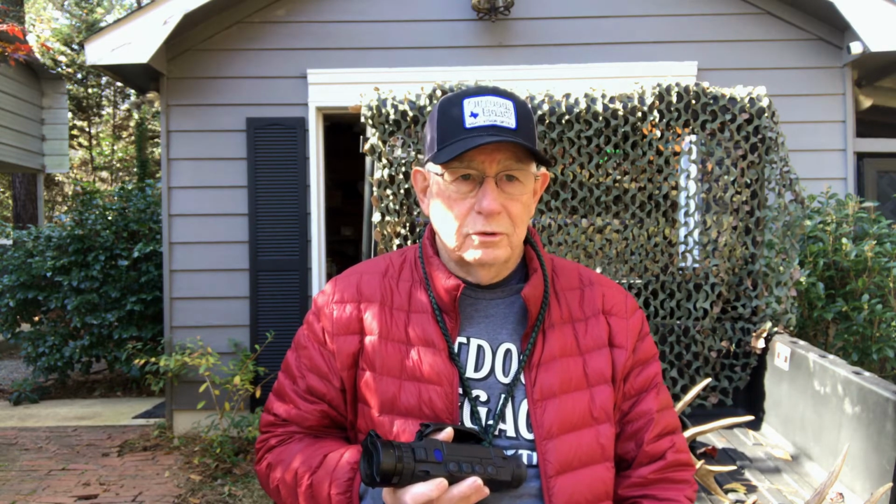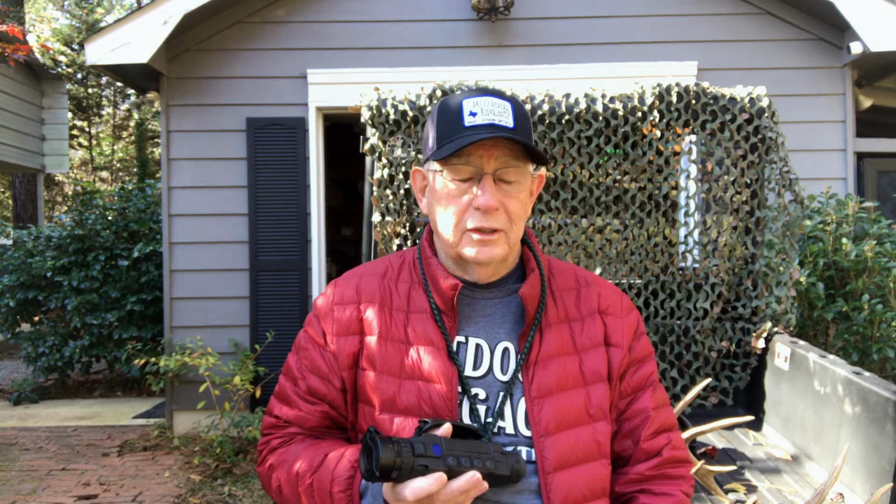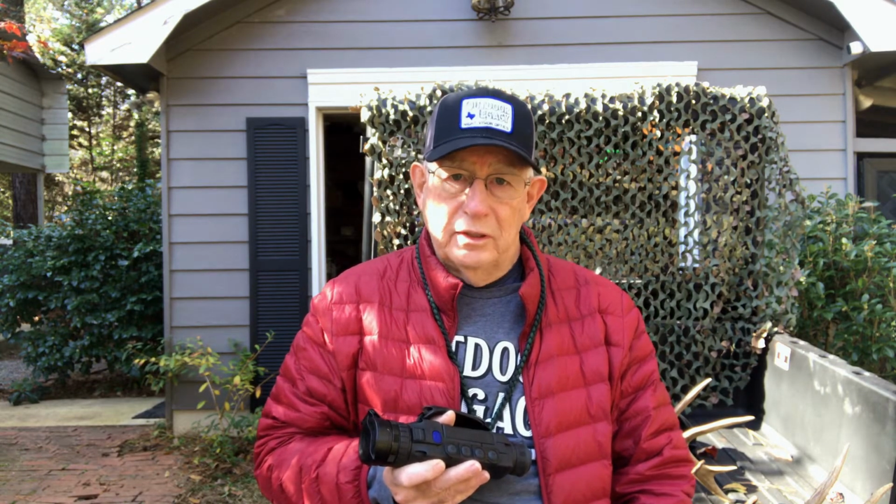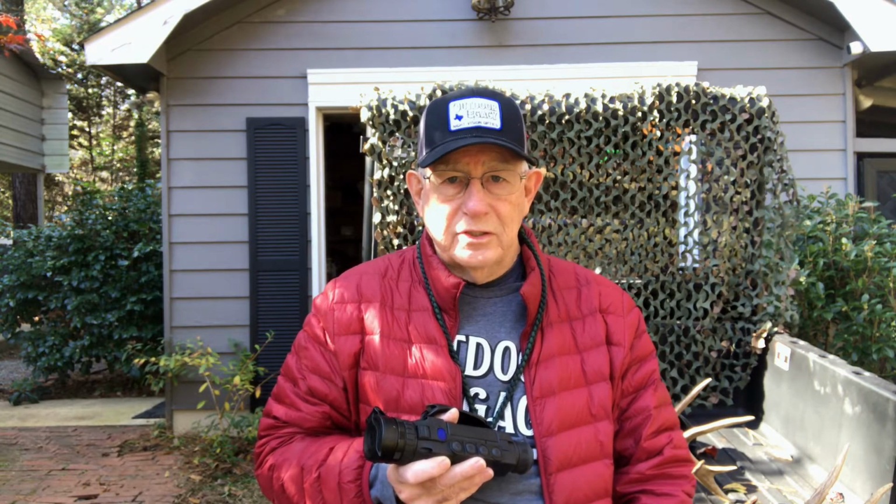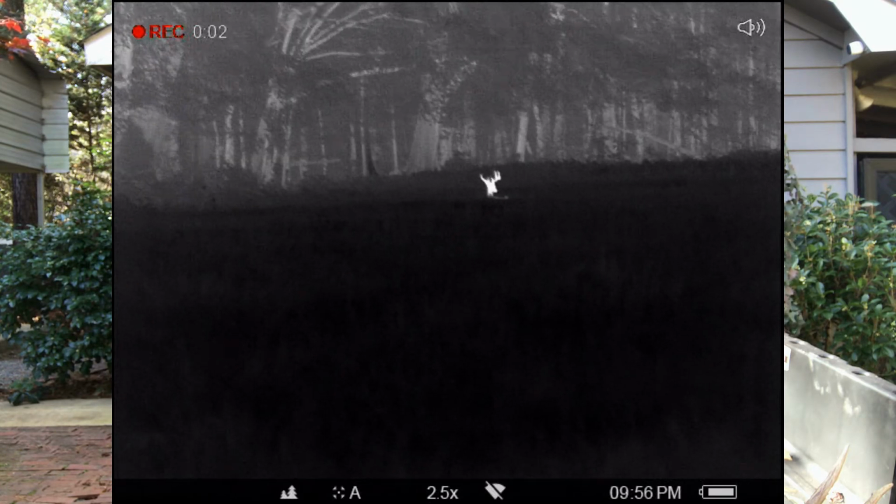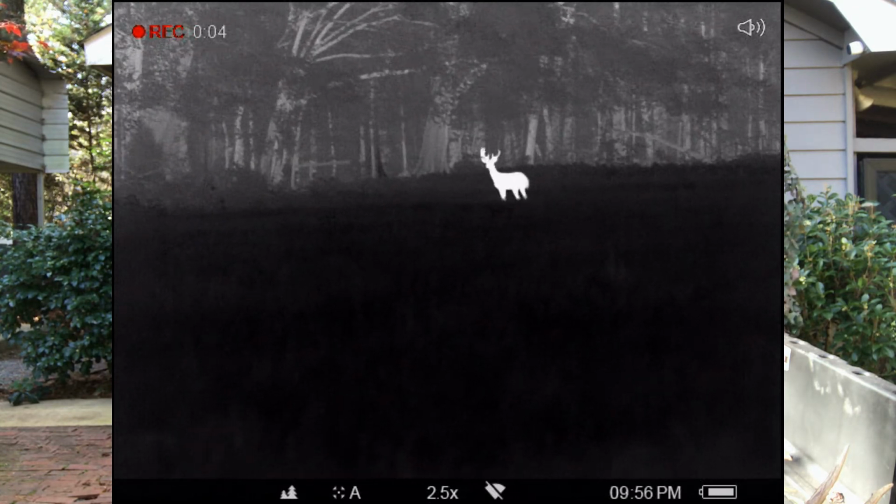But with this thermal, when I get on my stand and it's still dark and the deer are comfortable and still moving around, you can find all the deer right there. If there's a deer that's already laid down, all camouflaged in, which would make it very hard to see with binoculars or a rifle scope, he stands out like a sore thumb on this thermal. Everything else is dark out there in the predawn before the sun warms everything up, and they stick out like a sore thumb. So you know where the deer are.